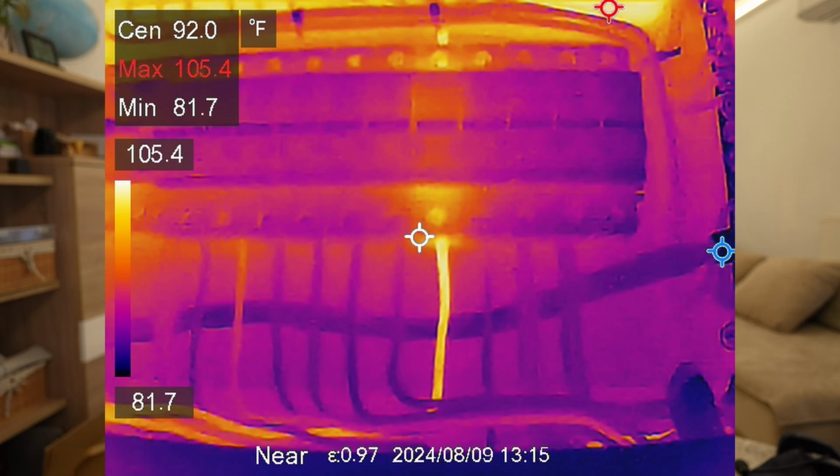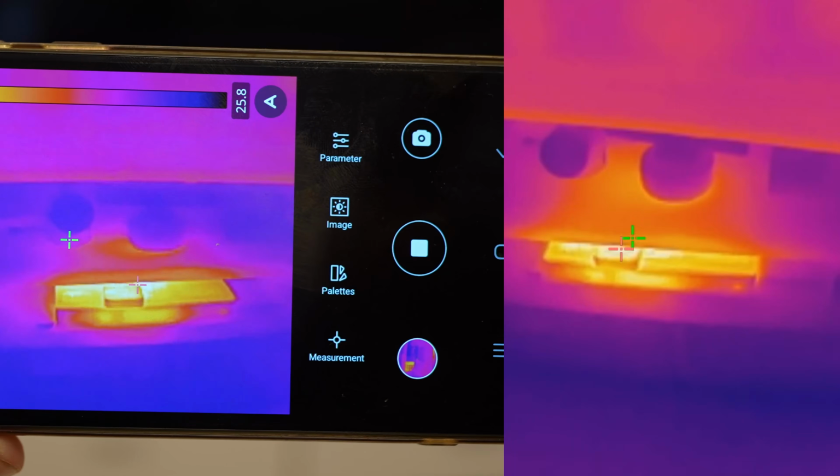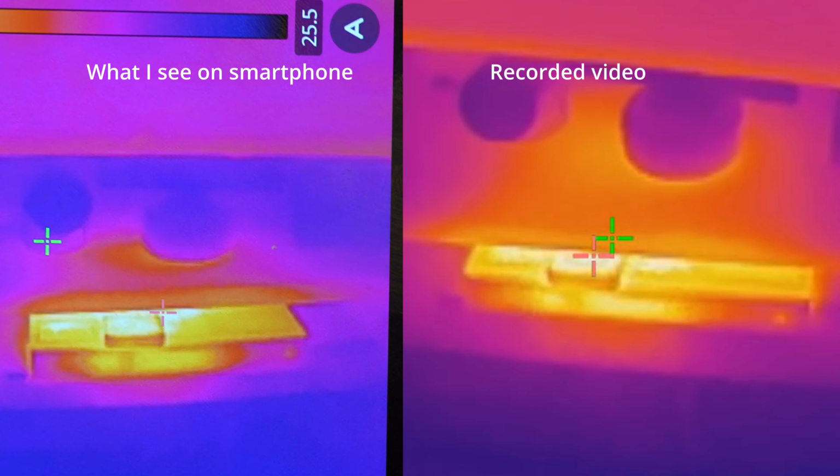Personally, I like this kind of thermal camera attached to the smartphone more, compared to those dedicated thermal cameras. But in this case, they depend a lot on the smartphone and on the application. And I think this application is a little bit of a weak point of this product. For example, the quality of the picture is quite acceptable, but the quality of recorded video is quite low compared to the live preview which I can see on the screen. So this means that the recorded video has too big compression. And it would be good to have an option to reduce that compression to have better quality recorded video.